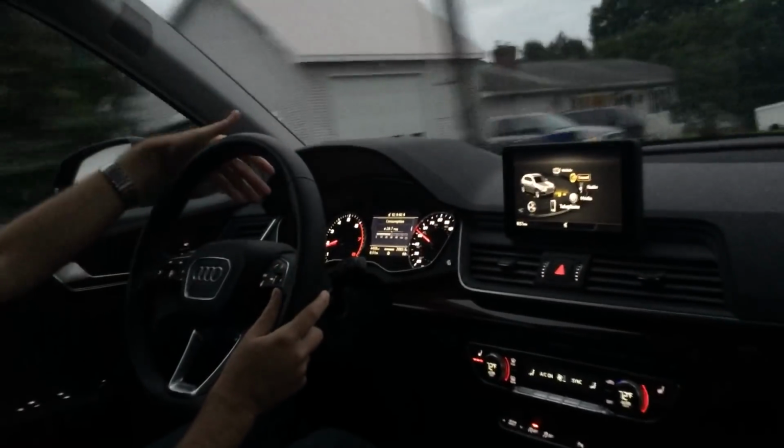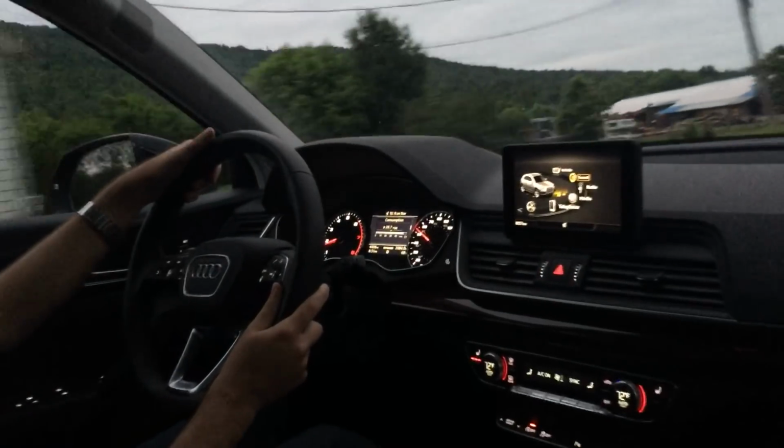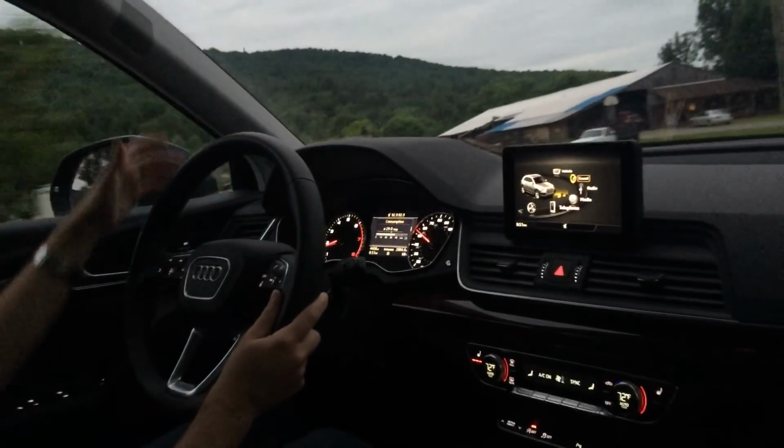I've already cranked the average up to about almost 29. So definitely can't fault it for fuel economy.